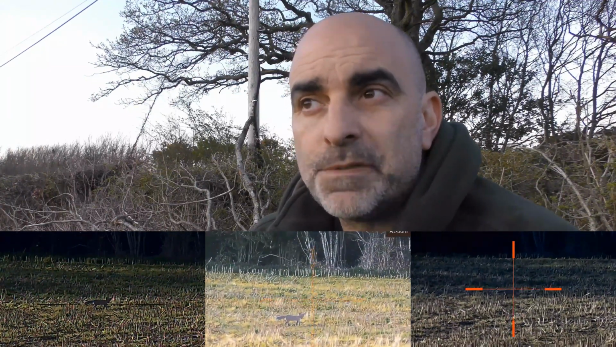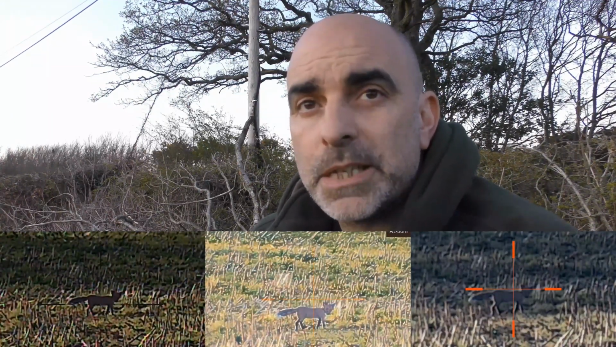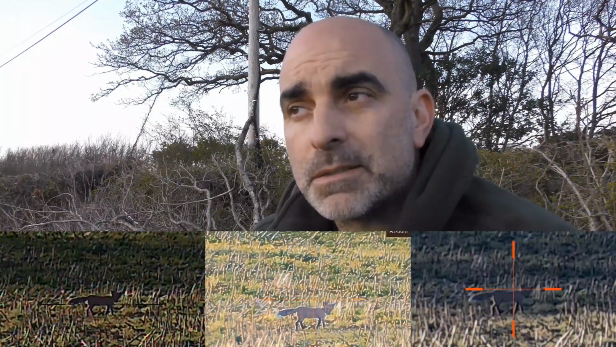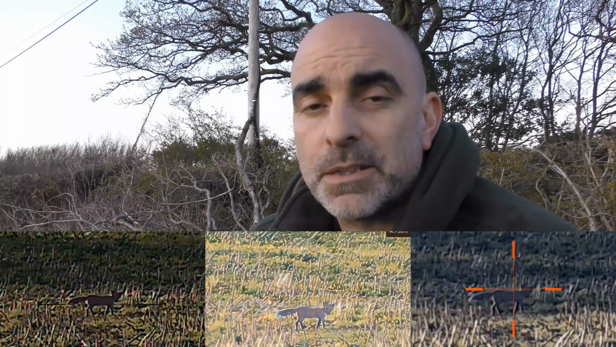And now up to 14. Bear in mind here as well that the Infiray has got the ability to go up to 16 times plus the double that to 32 times in the picture-in-picture window. That's a little look at the 3 scopes in day mode.